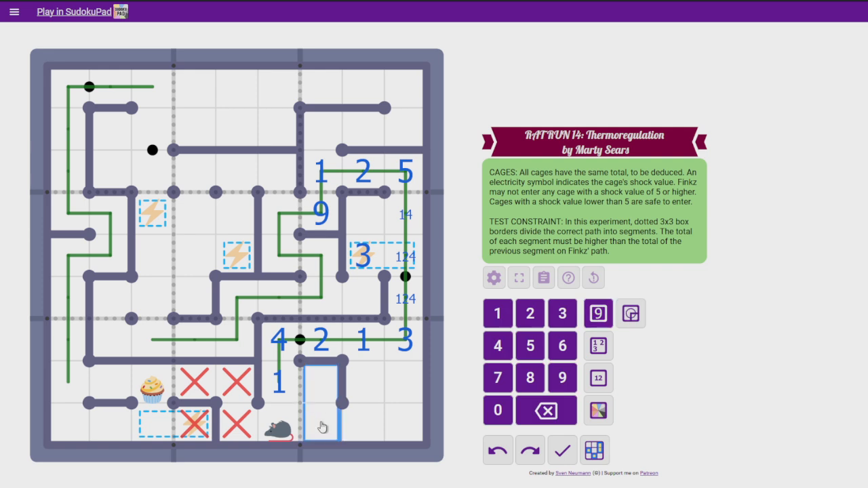So there's a 4 in one of those, and that's where the path goes. And now this has to be lower than 4, and it can't be a 1, so it's a 2 or a 3. Okay, wow. Now, what else?